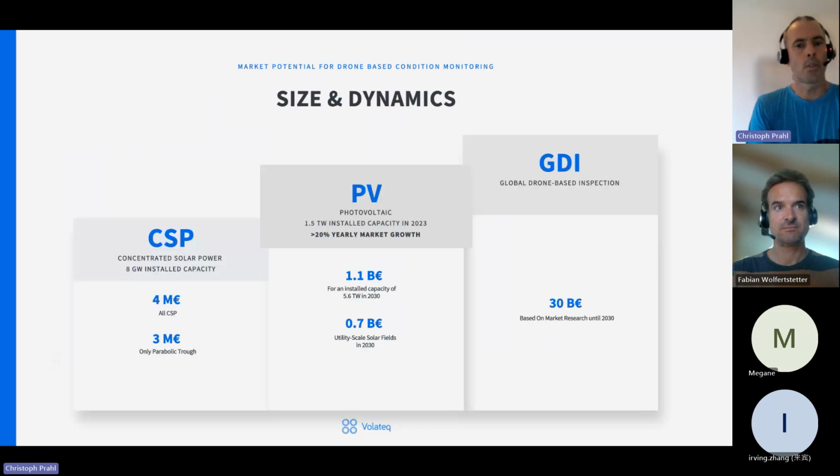And if we are focusing only on utility scale plants, like several megawatts or bigger, it's still 0.7 billion euro. And as you all know, there are infinite use cases for drone inspection, whether it's linear infrastructures or critical infrastructure. So we found some numbers stating that by 2030, considering all the applications of drone-based inspections, this market might be even bigger, by 30 billion euros.